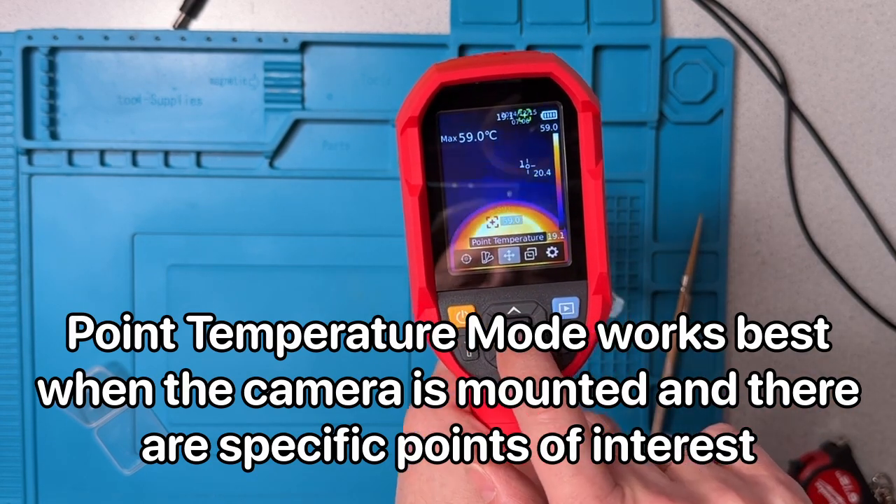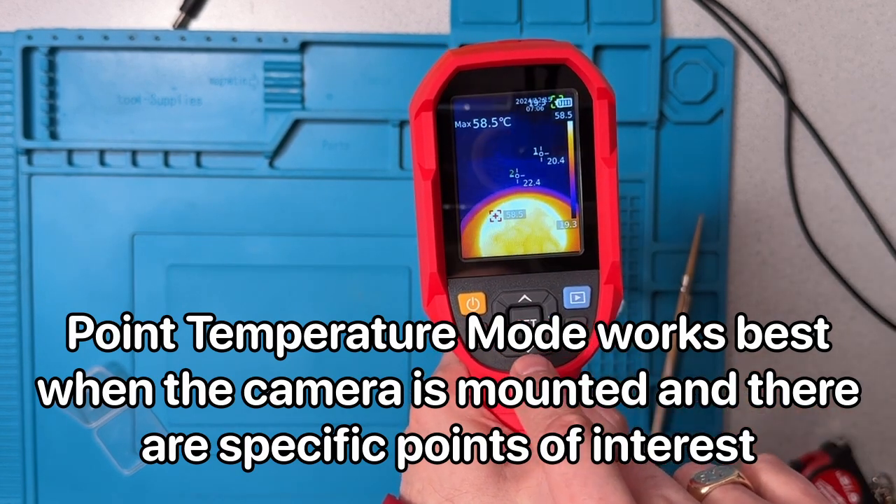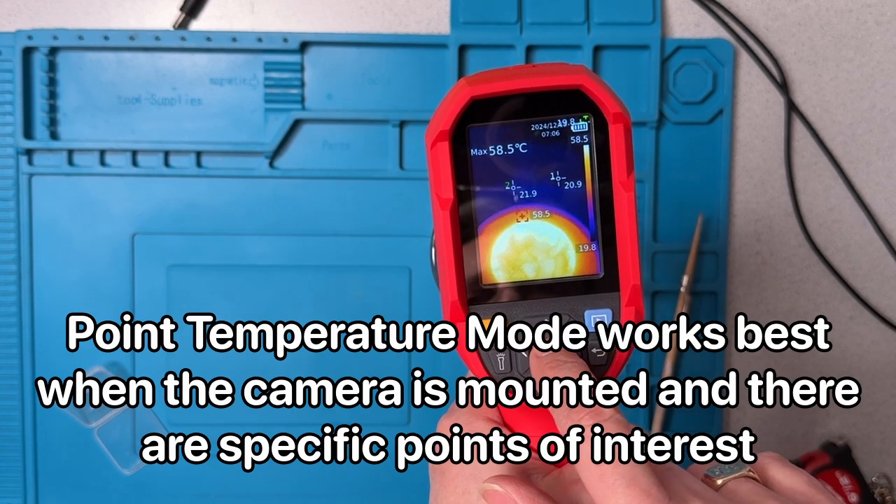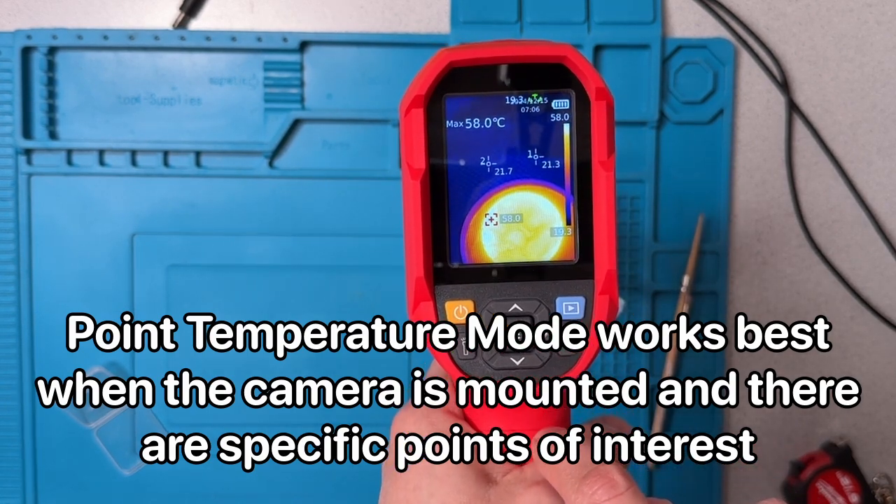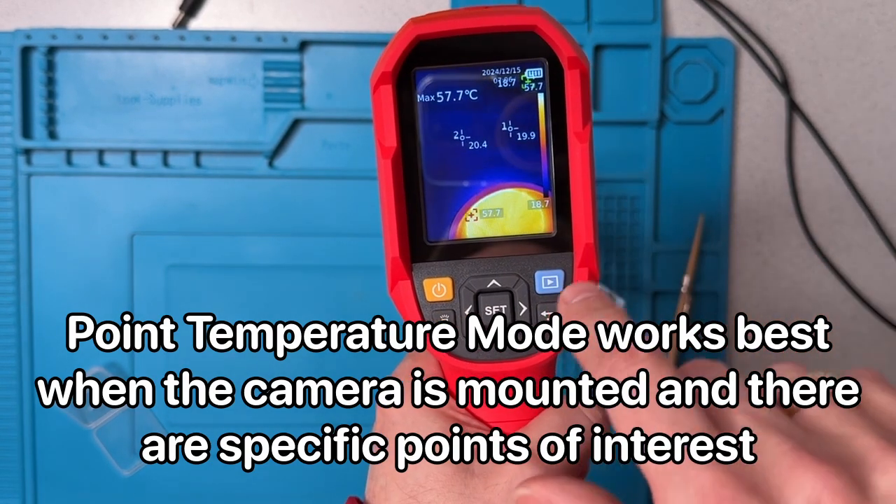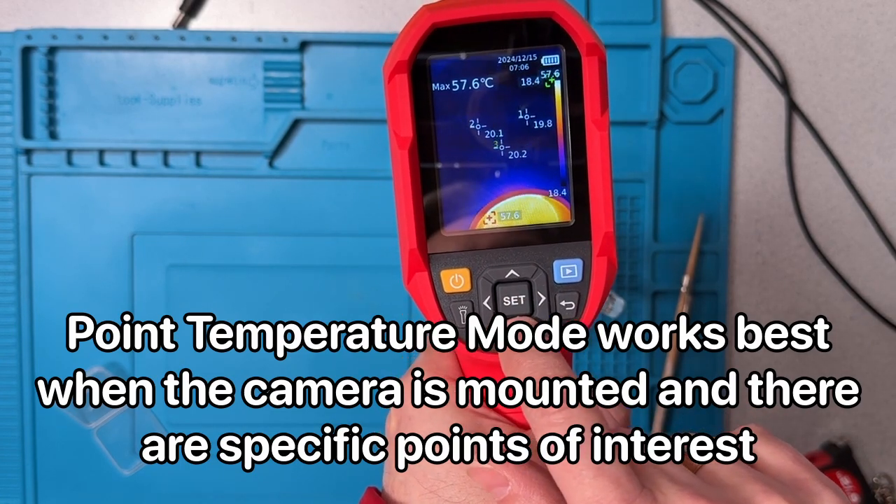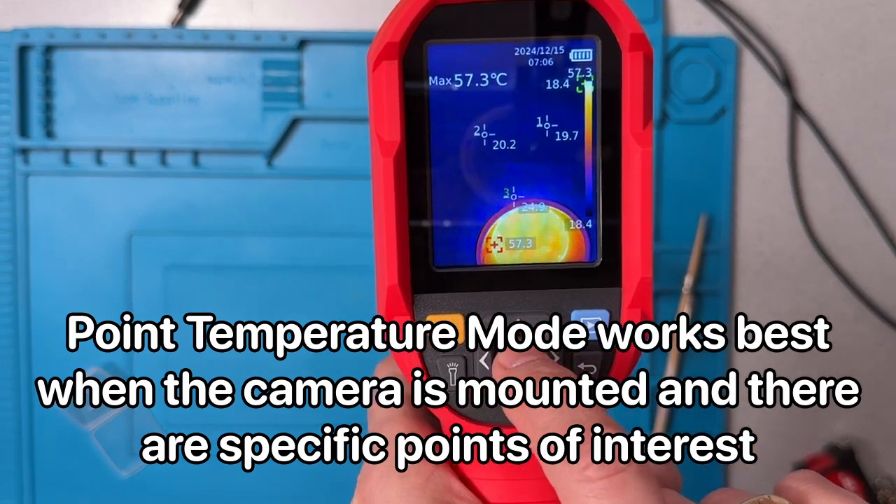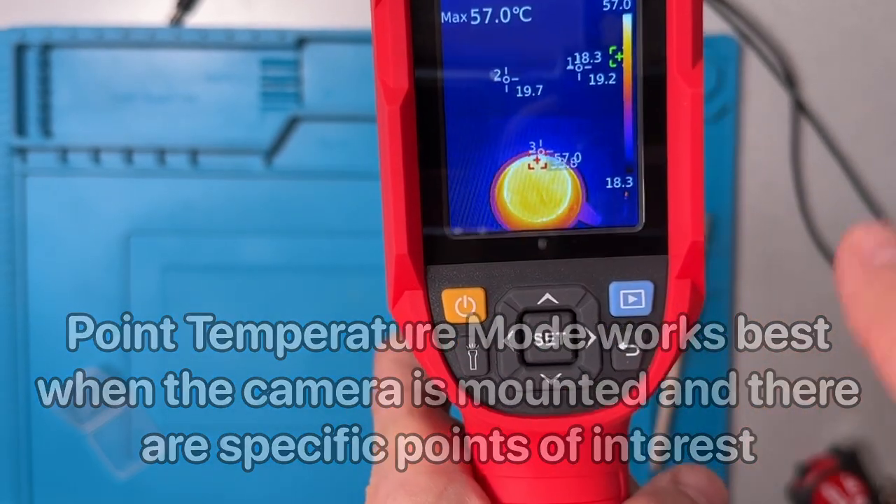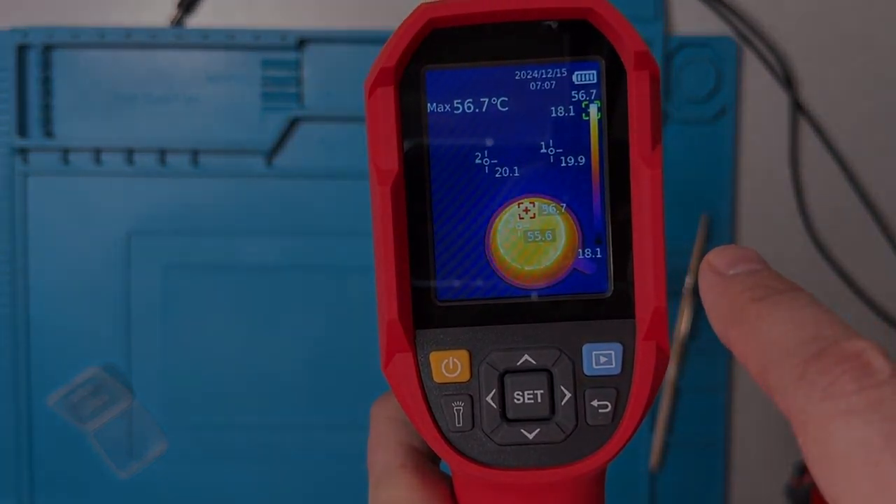So if I go back into the point temperature menu and bring it up, I can bring up a second point. The number there is currently green, so I can move that around and move that up. Now I have 2 points. And so if there are some points in the frame that I really want to monitor, I can set up to 3 of these points. And so there's 3 points now that are going to stay fixed in the frame to allow me to monitor the temperature at those 3 different locations.